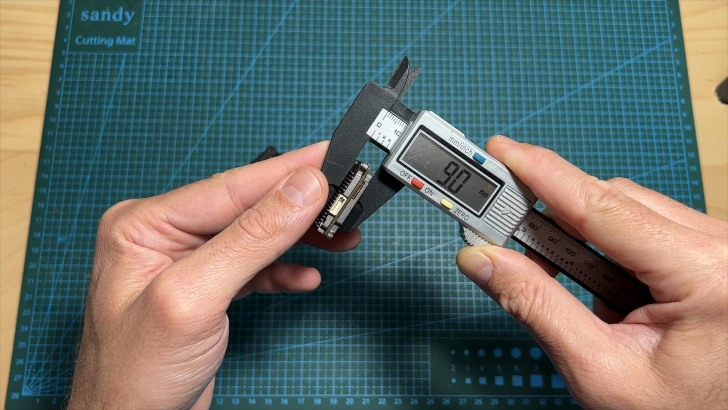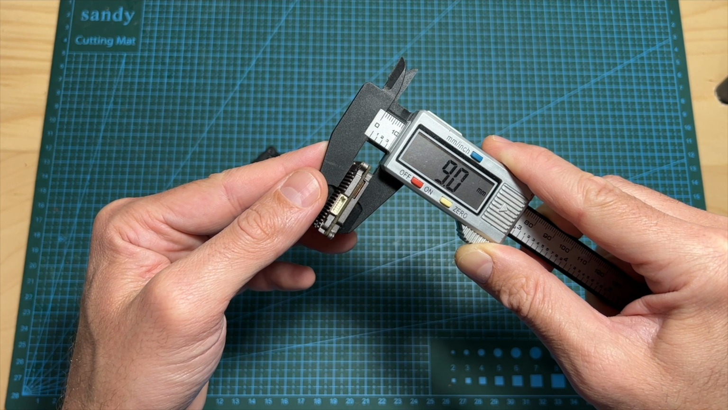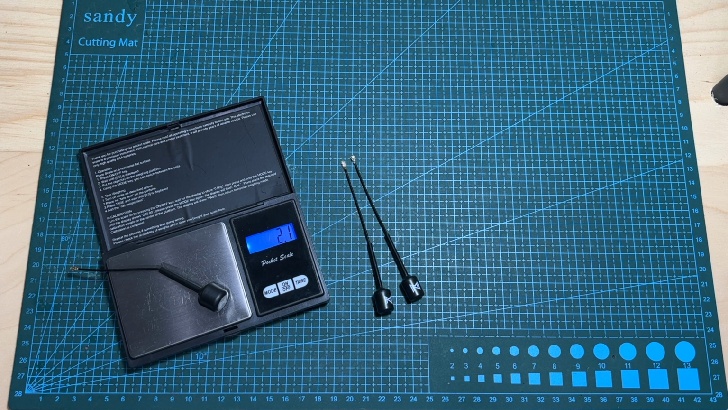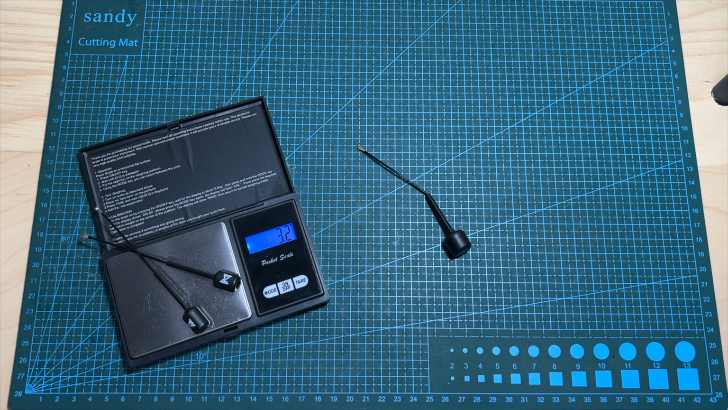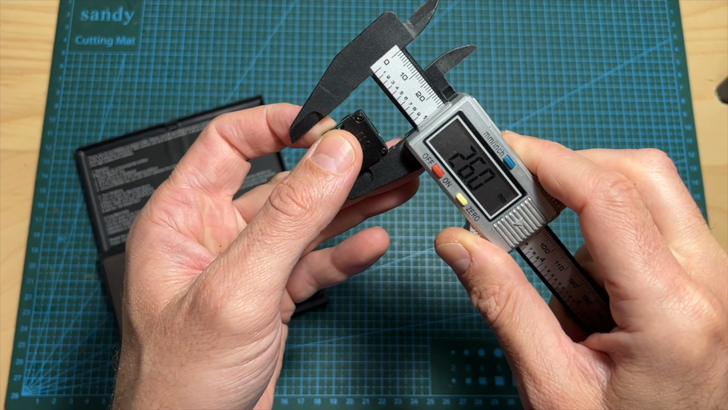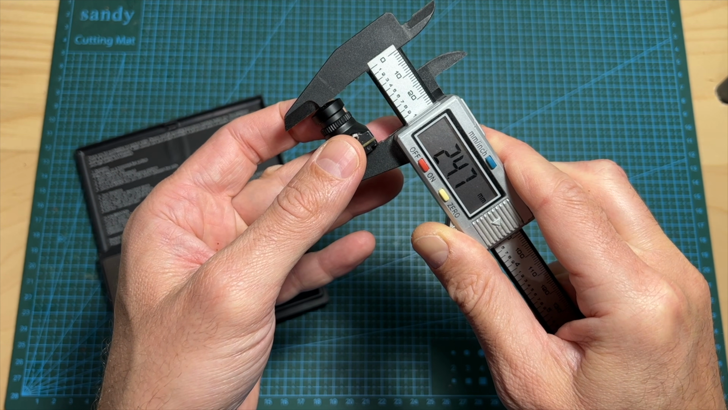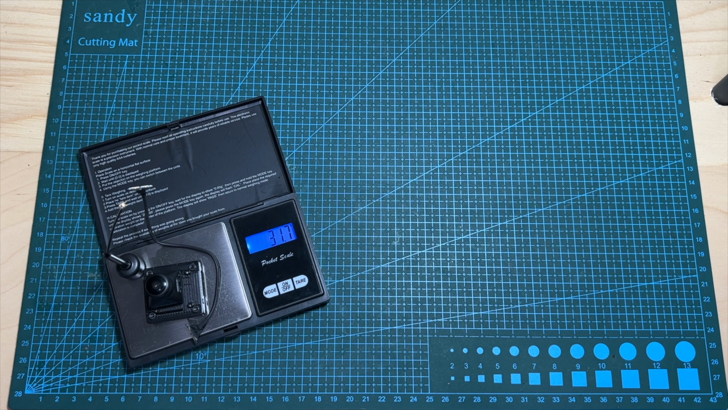In comparison, the thickness of the older VTX is 9 millimeters. As for the new antenna, it weighs 2.1 grams, so it is lighter than the two antennas that are used by the previous model. The Pro camera unit weighs 9.5 grams and its outer dimensions are 19 by 19 by 24.7 millimeters, and the total weight of the Pro Kit version is 31.7 grams.